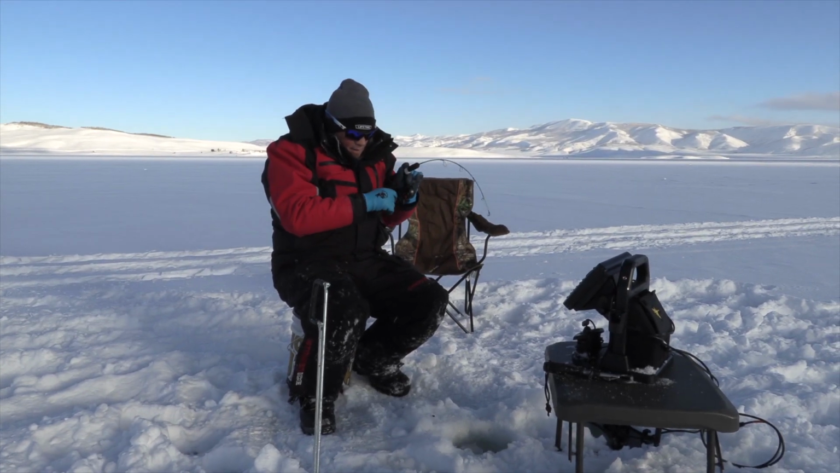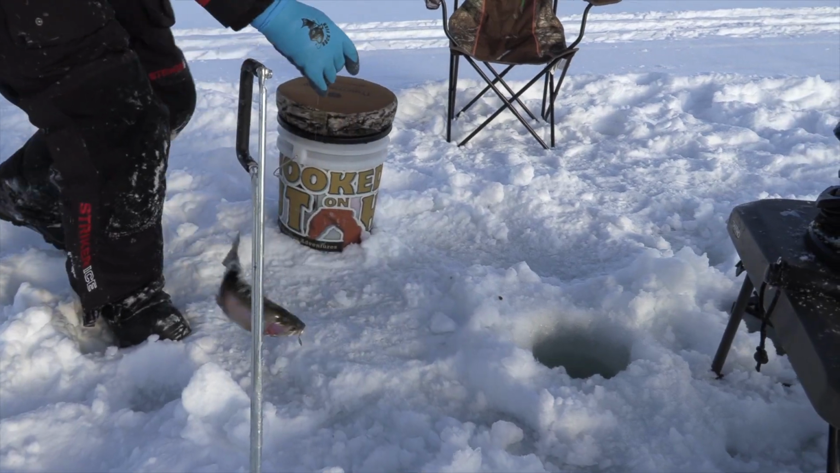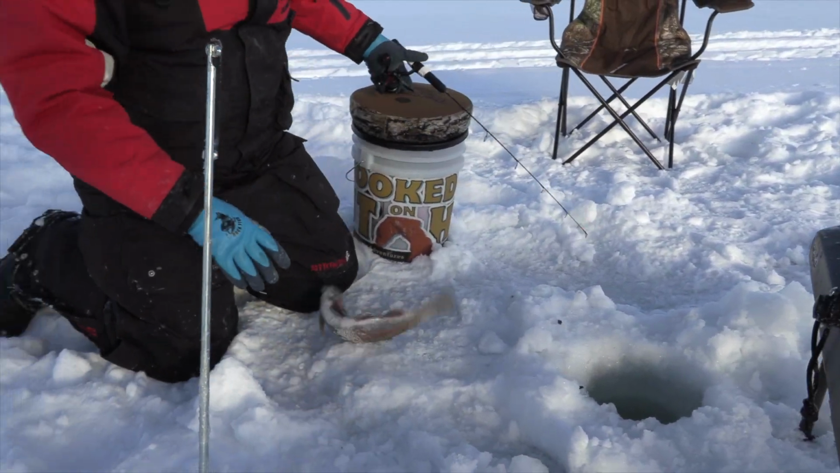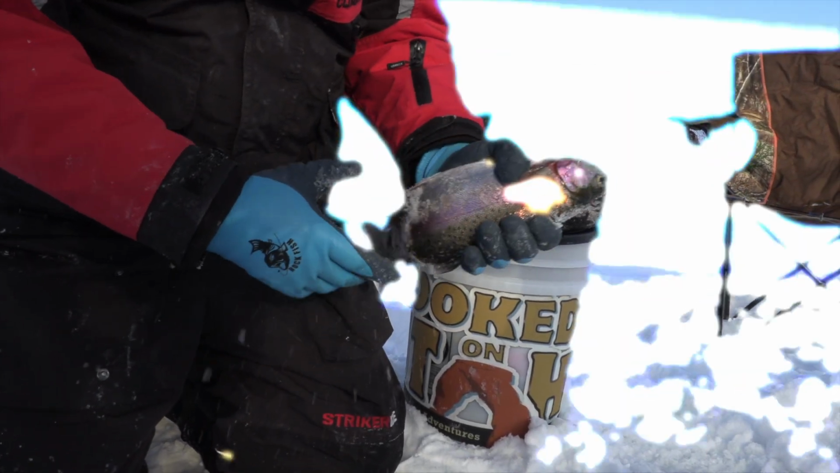Earlier, the fish that are biting, they're rocketing in. And the ones that are cruising the bottom, that's a good looking bow right there.